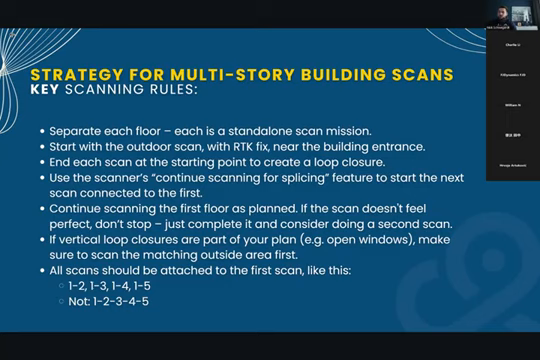Then, if you have vertical loop closures, you have to make sure to open the windows, like I said, and scan the outside area first. I will explain later why.